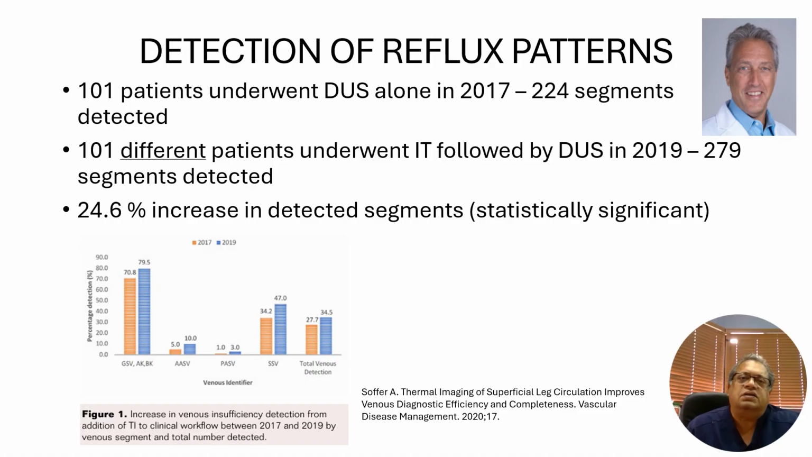Sofa and colleagues demonstrated an almost 25% increase in the detection of all venous reflux segments when thermal imaging was used prior to DUS, compared to DUS alone, in two separate cohorts 2 years apart. There was an increase in the detection of anterior and posterior accessory great saphenous vein incompetence, but this was not statistically significant. But there was an increased pickup rate of short saphenous vein incompetence of 36%, and this was statistically significant.